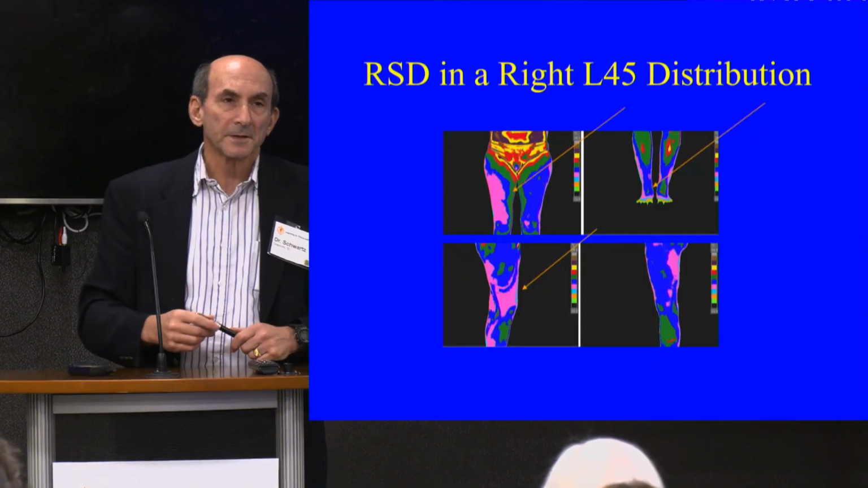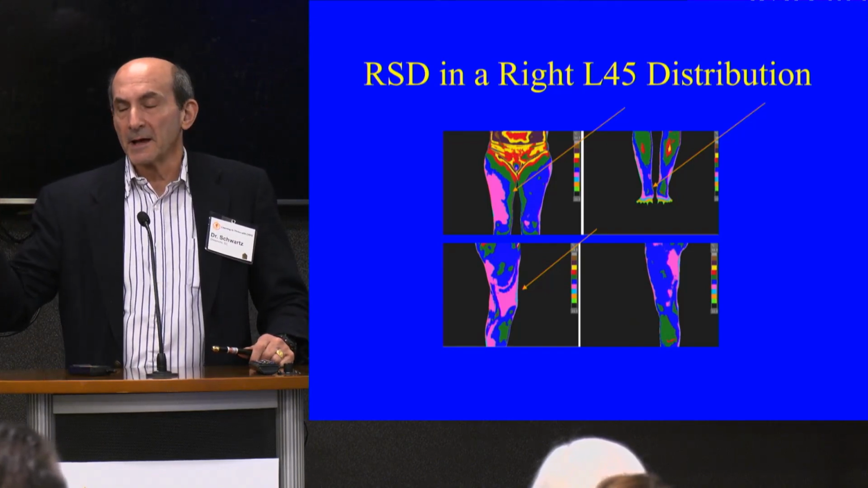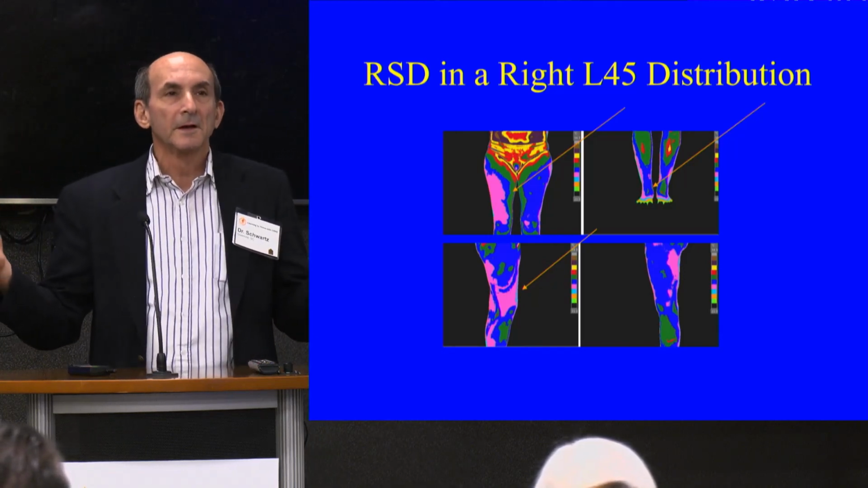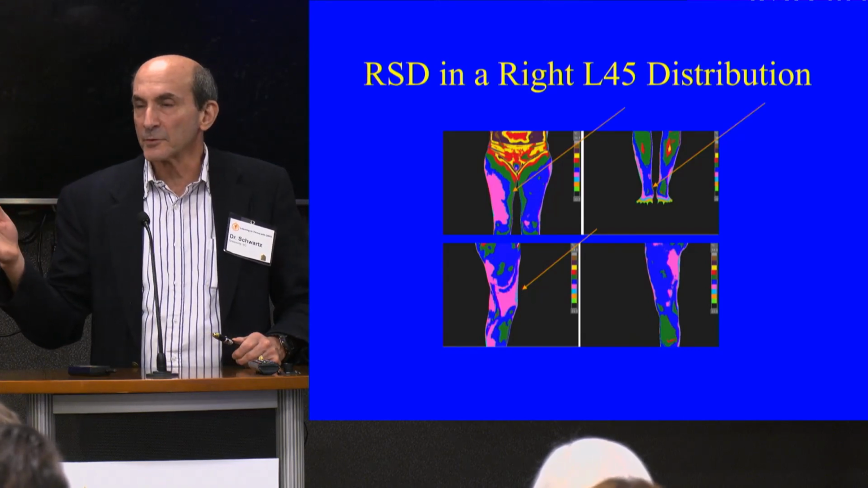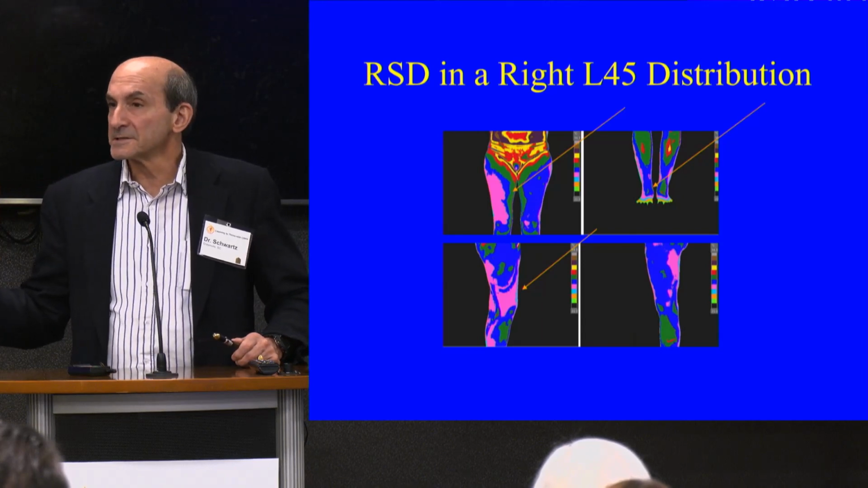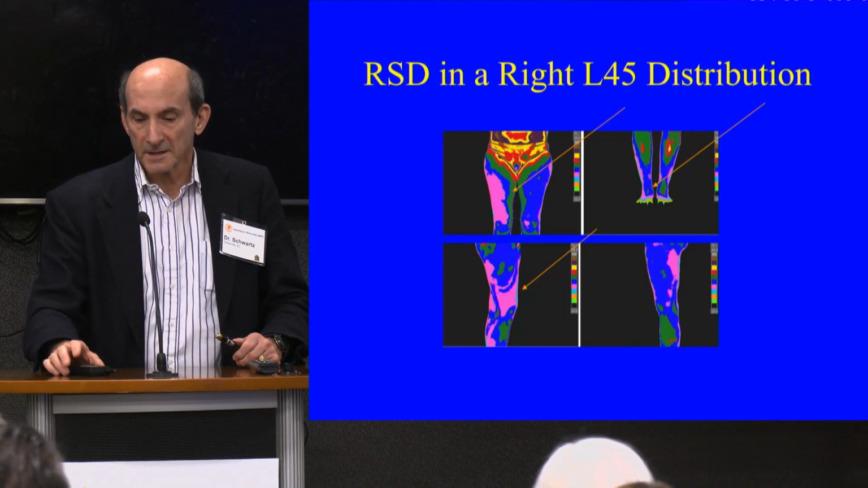So this is just an image, and for this group, it doesn't matter for the patients or the clinicians, the people in the room, that I show you how each image tracks. For a physician, you can see that this track is tracking what we would call an L4-5 distribution. It just matters that it didn't show up in every view in this case, but you still have it. It's just that where it's presenting is variable.